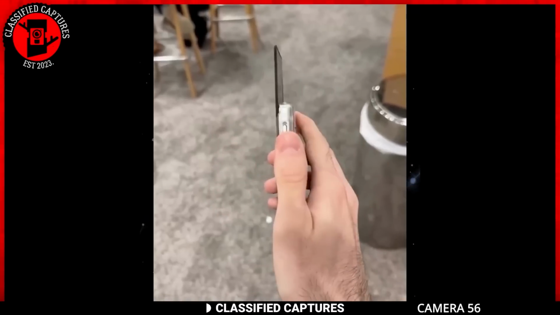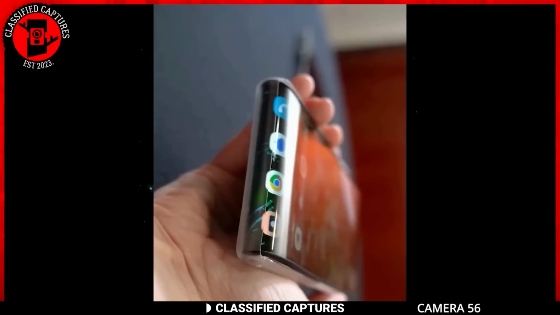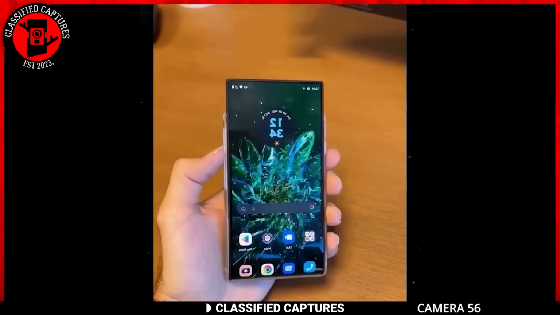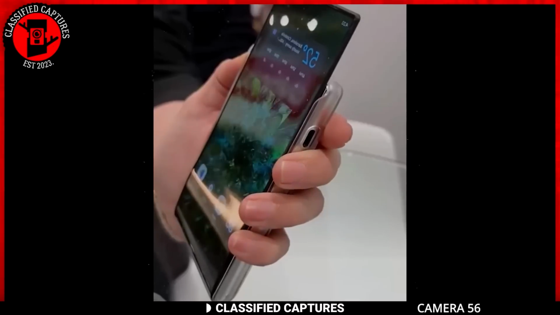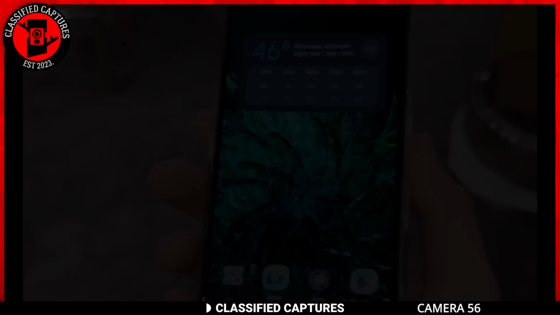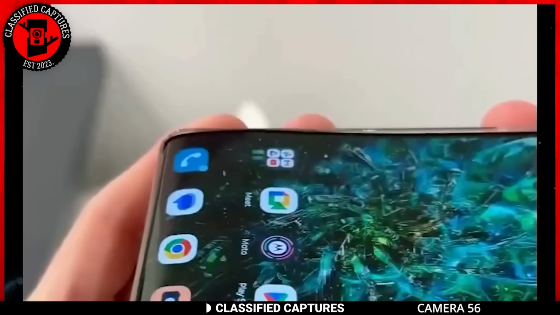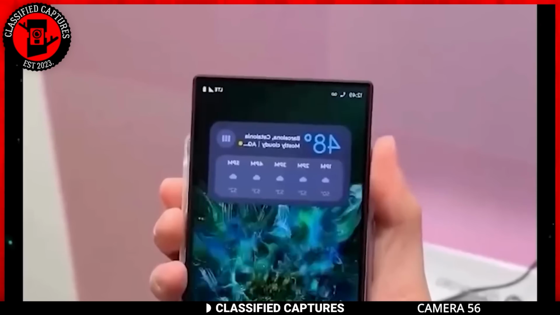That's the Motorola Rollable Phone. This device features a display that wraps around the bottom of the phone. The rolled-up screen can automatically extend outwards to create a larger display for all of your needs, whether it's watching videos, multitasking, or browsing the web. When you don't need the extra screen space, it rolls away, providing a convenient second screen for quick notifications, controls, or even a compact view for messaging.